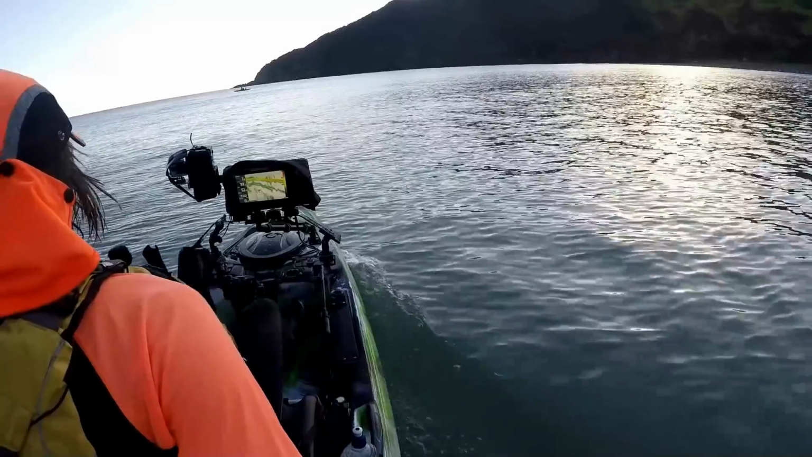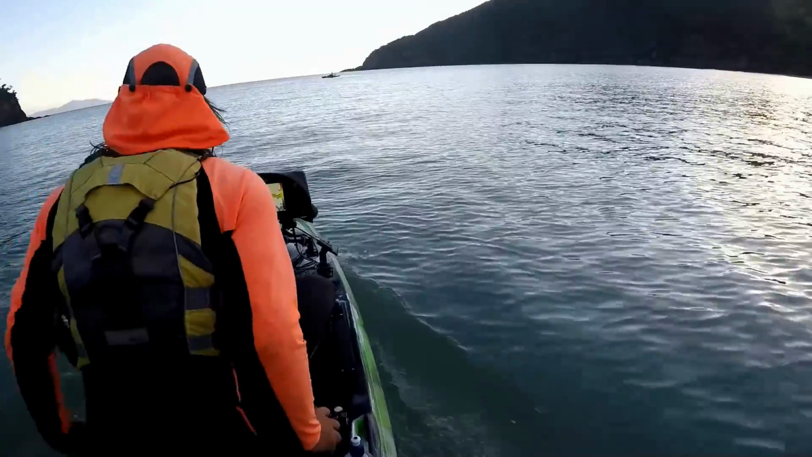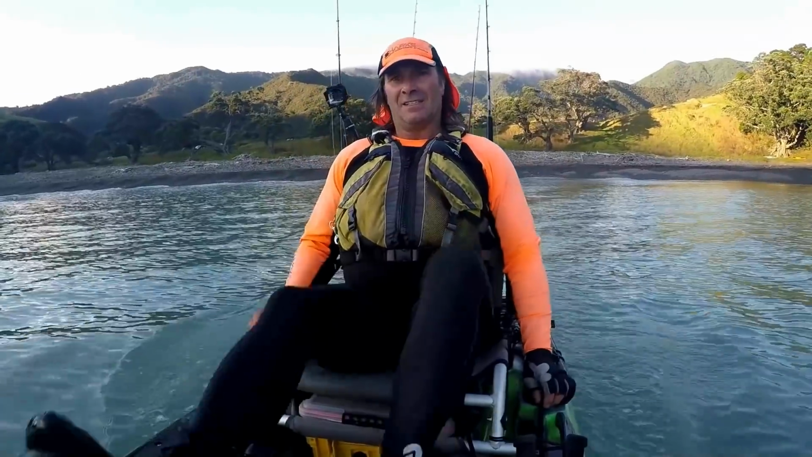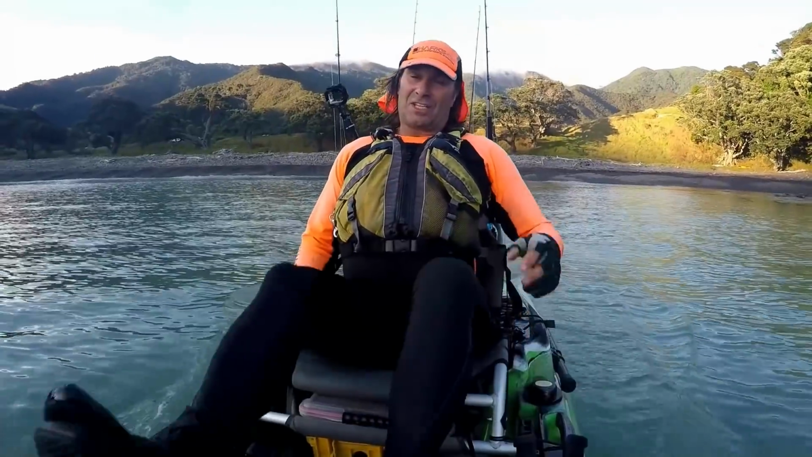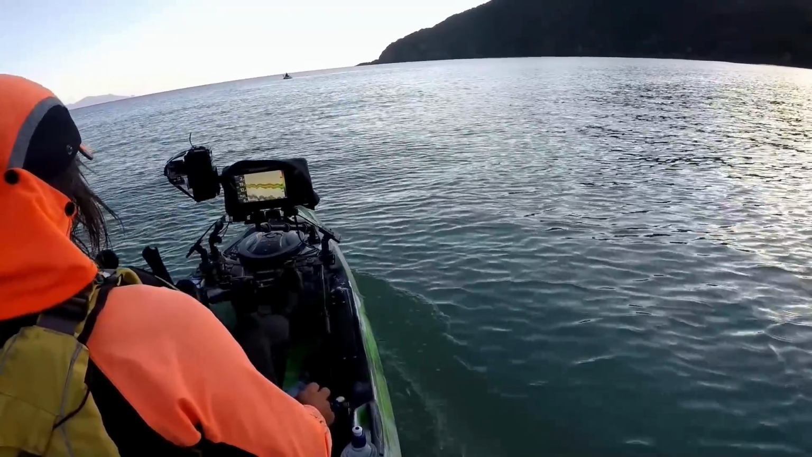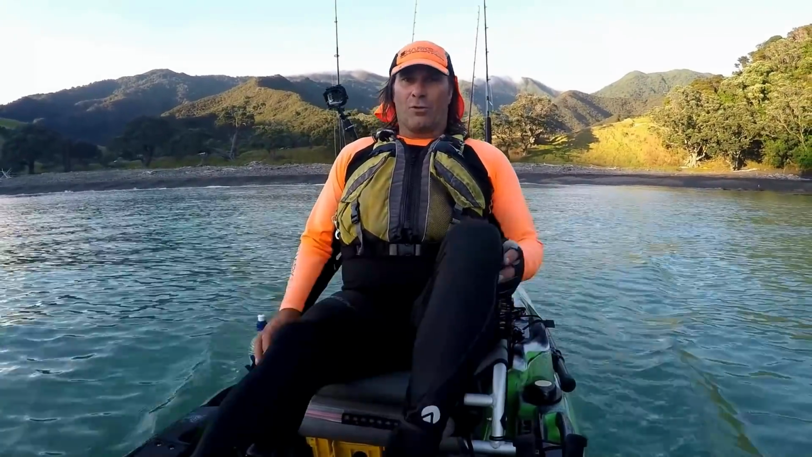So here we are, day 3 of our adventure on the eastern side of Coromandel, and another stunning morning. We've got about half a day today, and we're heading out to Lion Rock again in search of kingfish, and it'd also be nice to see another one of those frostfish that we saw yesterday. Very rare catch in Coromandel.